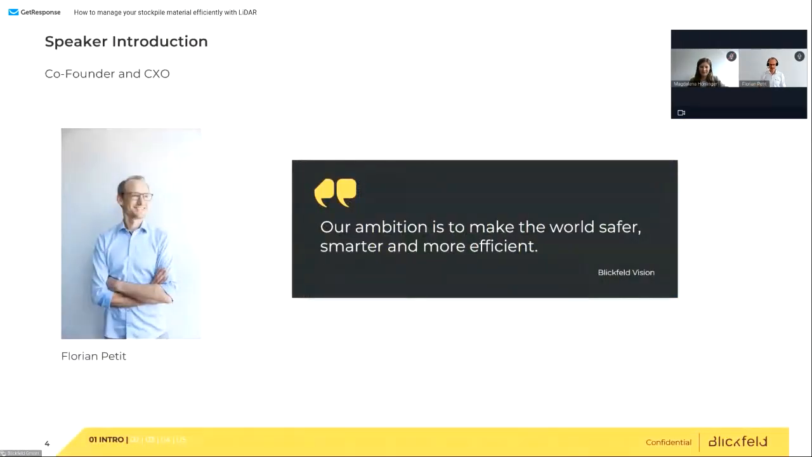A few words to myself. My name is Florian Petit. I'm one of the founders. I founded Blickfeld together with Rolf and Matthias, my 2 co-founders, almost 6 years ago now. I have an engineering background. I got my PhD in robotics. And actually, robotics is a lot about seeing and understanding the world. And very similarly, our motto here at Blickfeld is to make the world smarter, safer, and more efficient. And what that means, we'll see in this very exciting webinar today about stockpile management.